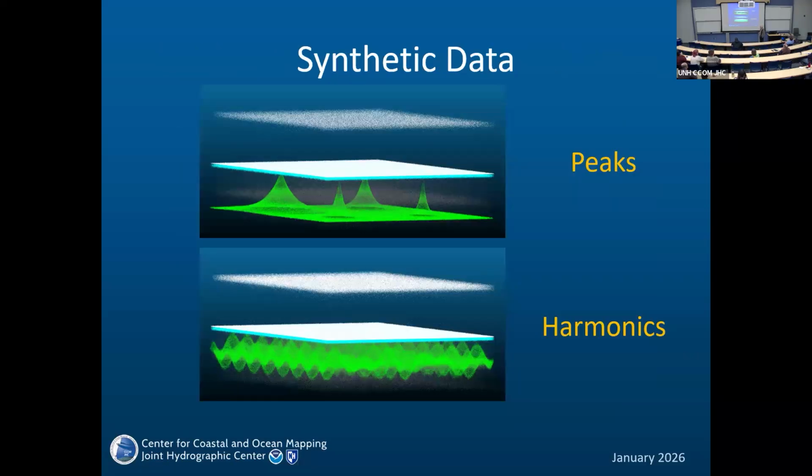So I was talking about synthetic data, and we just, for fun, used these 2 types. One is just peaks, another is harmonics. So what if we take these harmonics and train data on that? Because here we know exactly where bathymetry is green and where it is not.